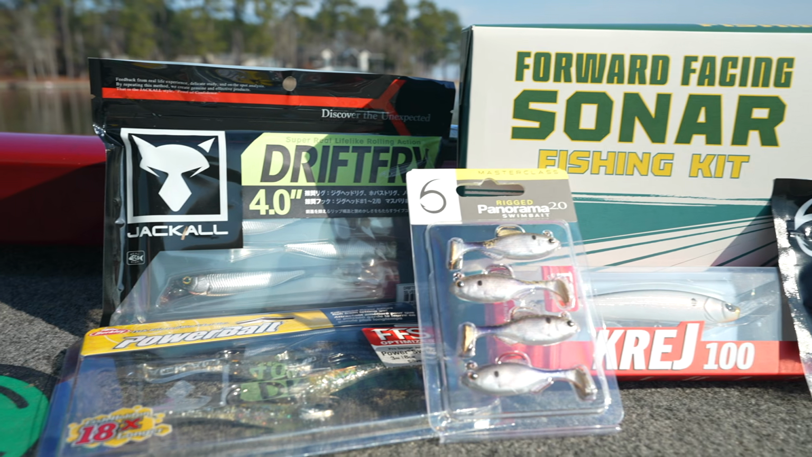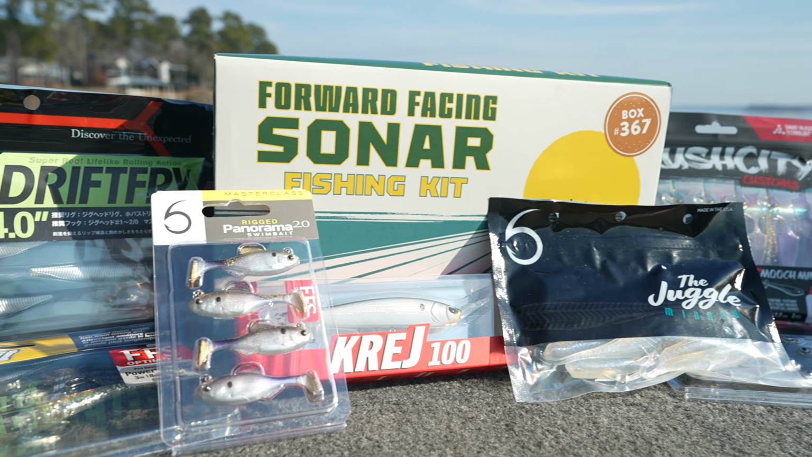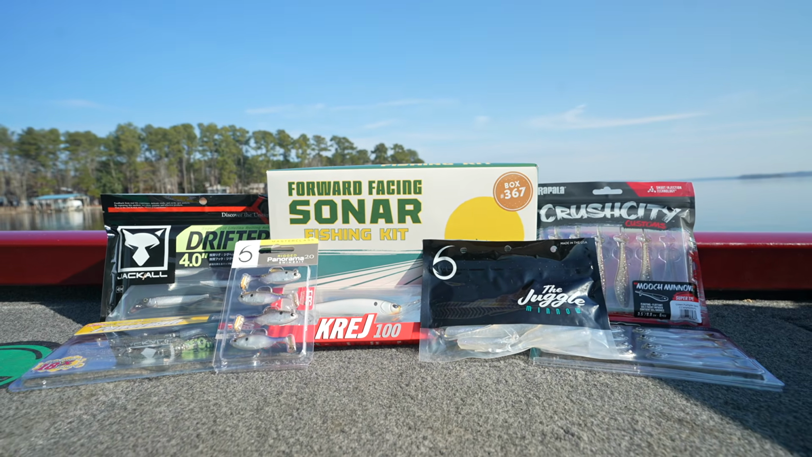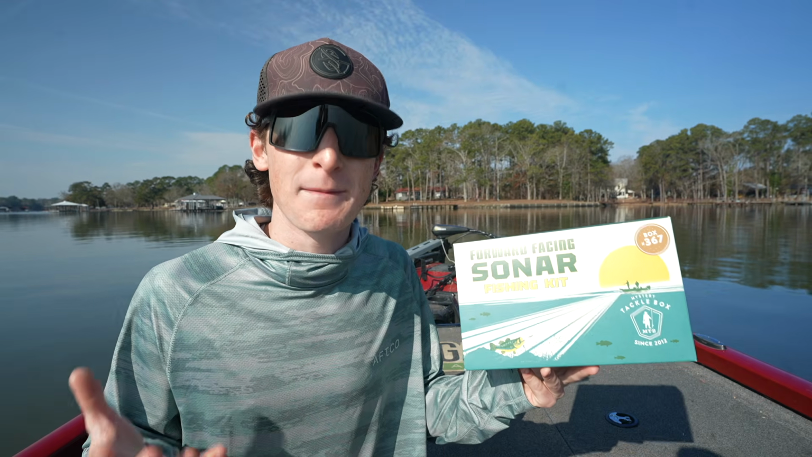With it becoming so popular, brands have even made their own lures specifically for forward-facing sonar and to make them easier to use with the technology. So today I brought out a bunch of different lures and products that claim to be designed specifically for forward-facing sonar, and I'm gonna see if they make me a better fisherman.